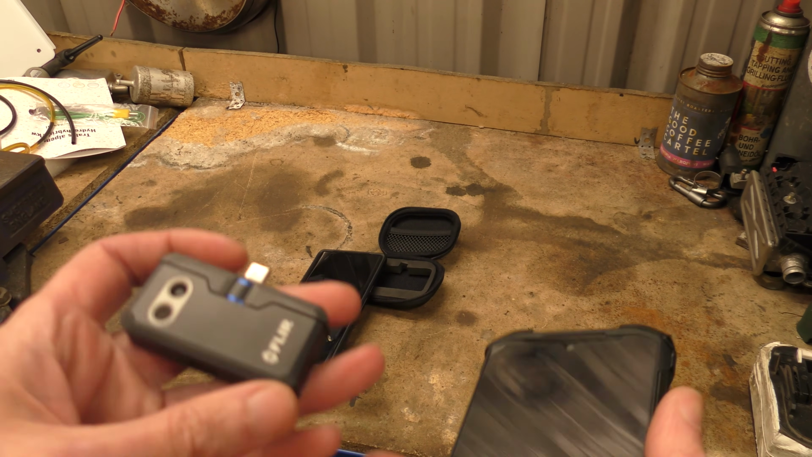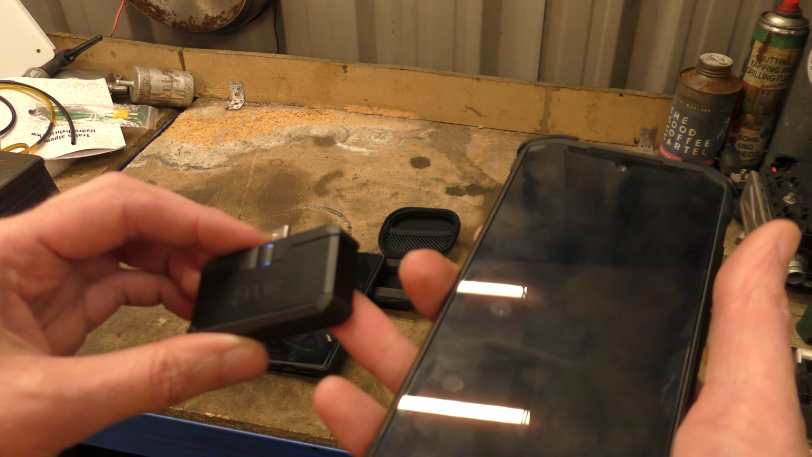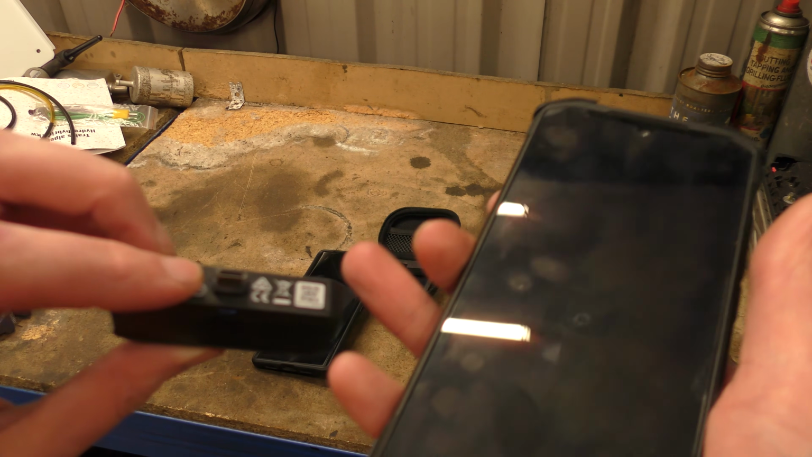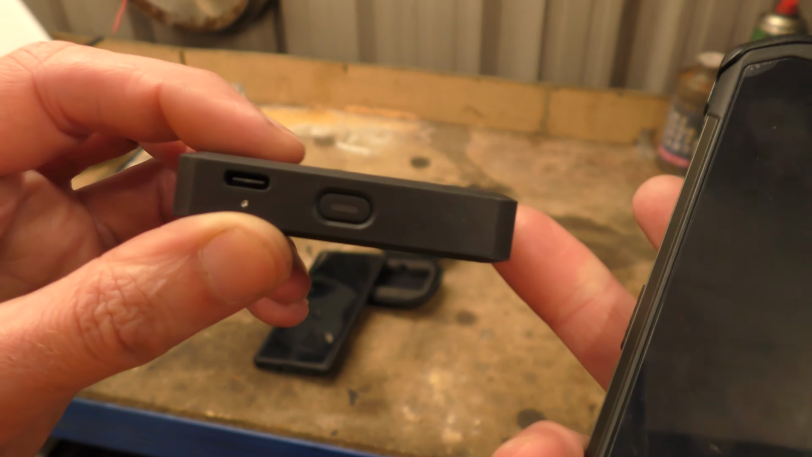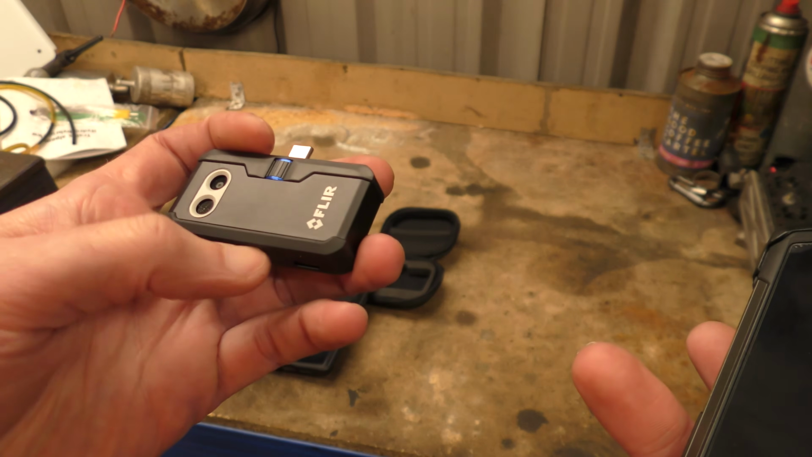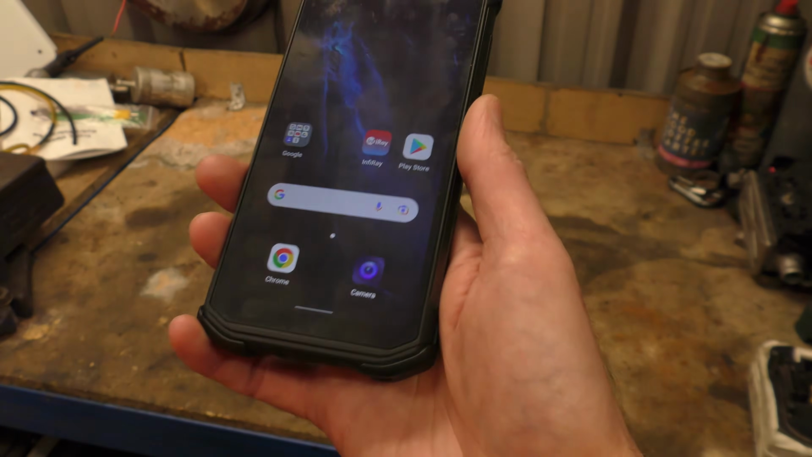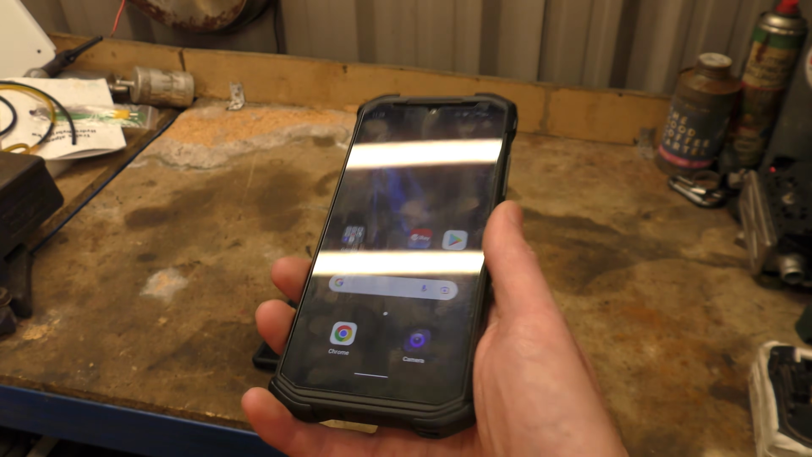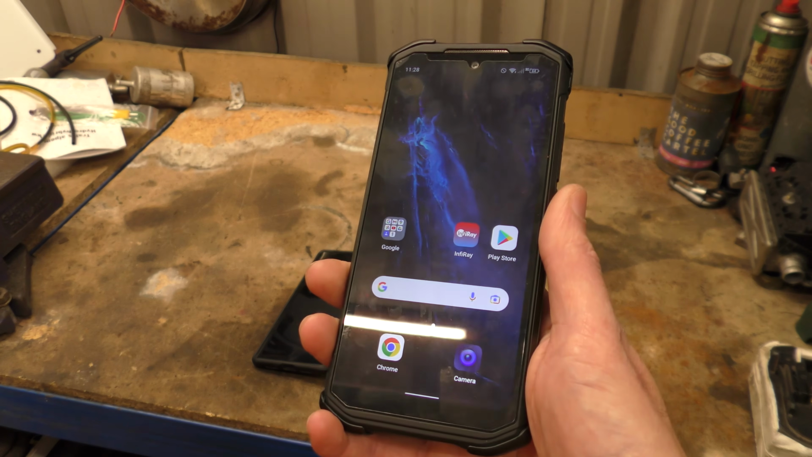Another consideration is battery life. So the FLIR, this little FLIR module, you can use it for about an hour, and it does not charge via the phone. You can't power it via this. It has to be charged via its own USB-C port in the bottom. So that's about an hour's runtime. Yes, you can plug it in while it's running to use it. You're going to get a longer runtime out of thermographics from this phone than you are from the FLIR.